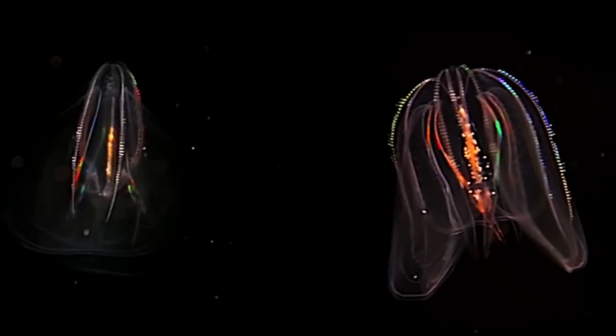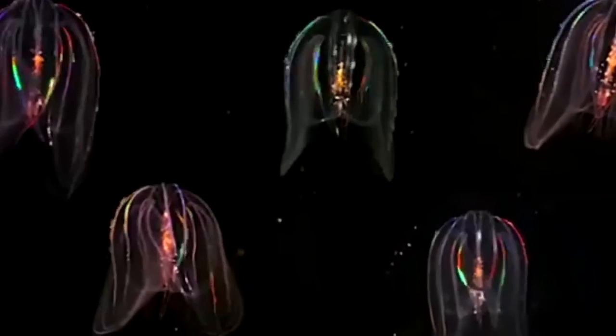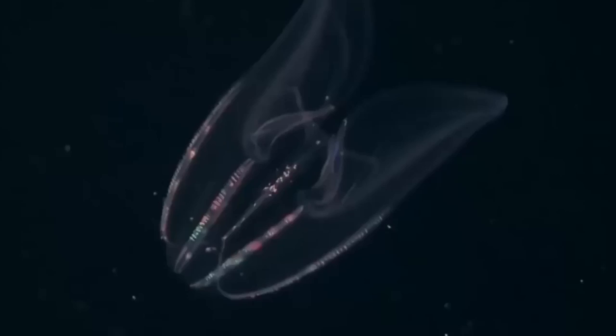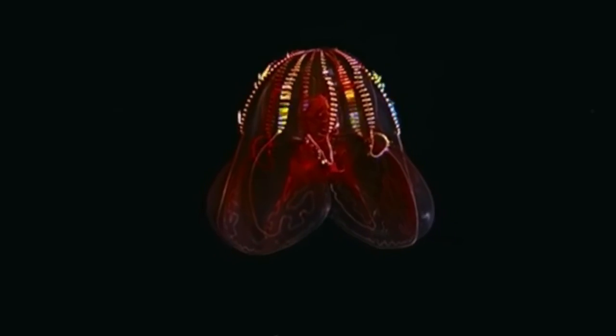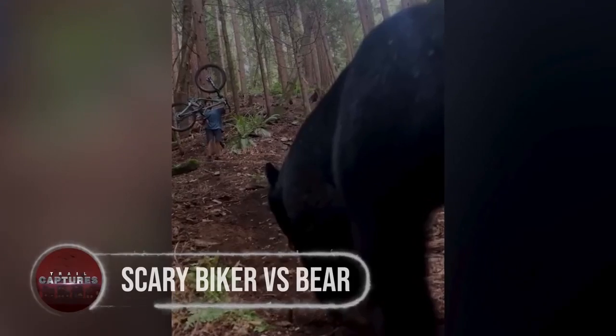Well, it turns out that the comb jelly uses its cilia, the tiny hair-like structures on its body, to create this magical display. As the cilia move, they scatter light in different directions, creating a stunning display of colors.